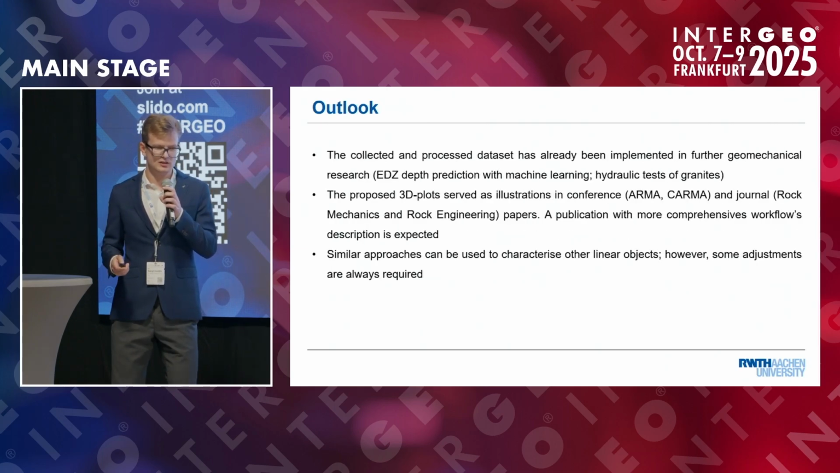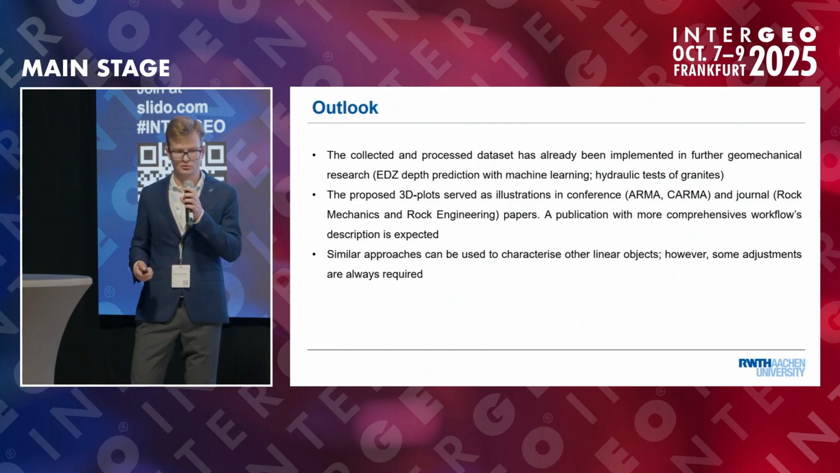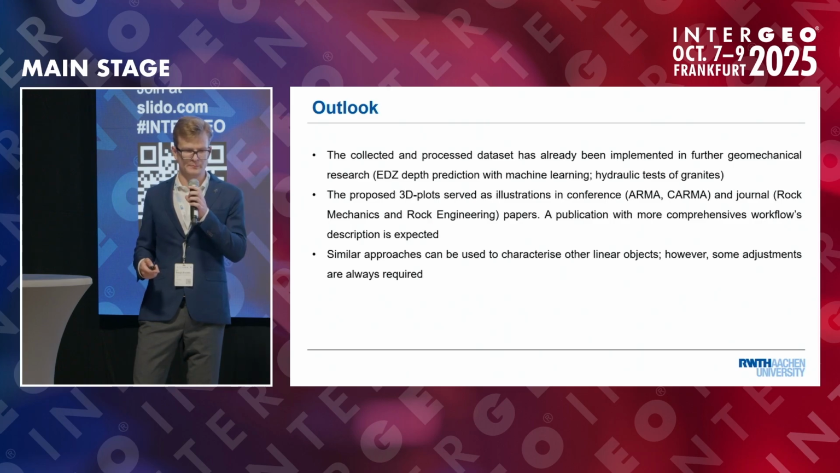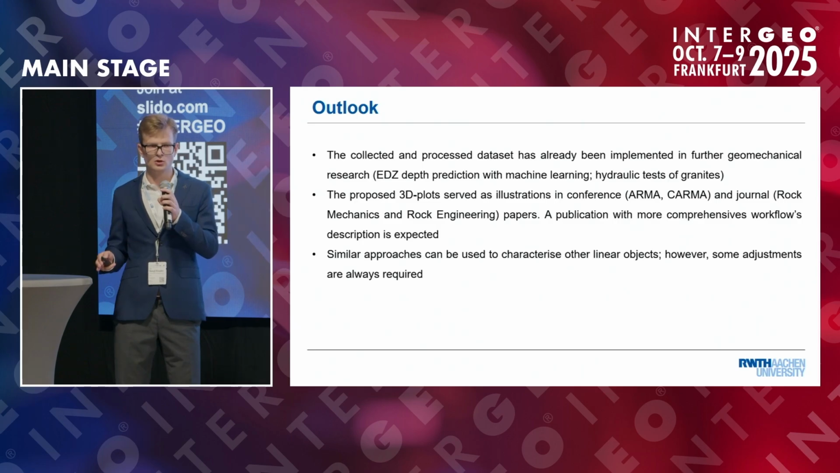So the collected data set has already been used and is being used in further geomechanical research in Switzerland and Germany. The provided technique for the plotting has been used in some journal and conference papers for geomechanics, and we're also going to probably publish one more paper which will describe the whole workflow more comprehensively. And of course, similar approaches can be used for the characterization of other similar linear objects, but it's always important to adjust them, knowing the history and the context of each object.